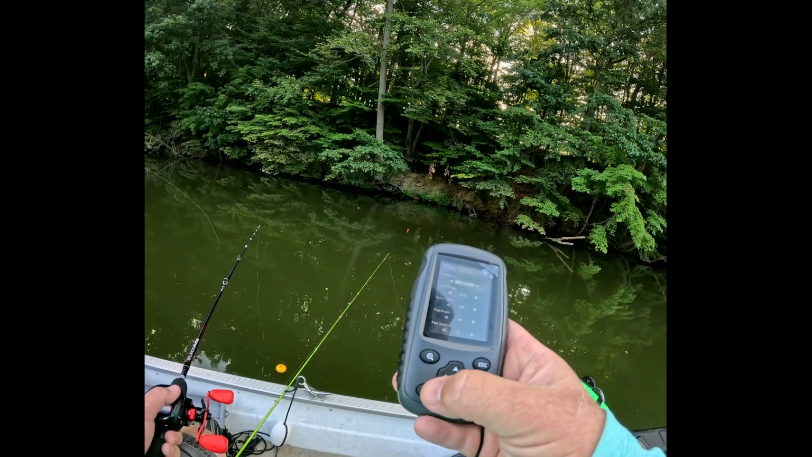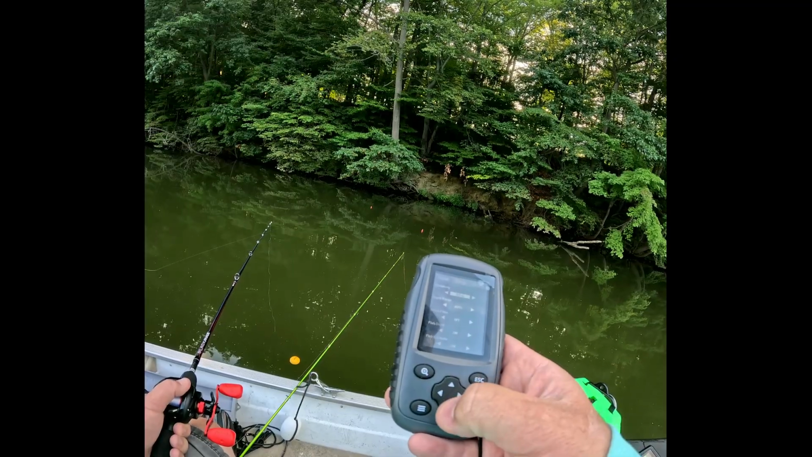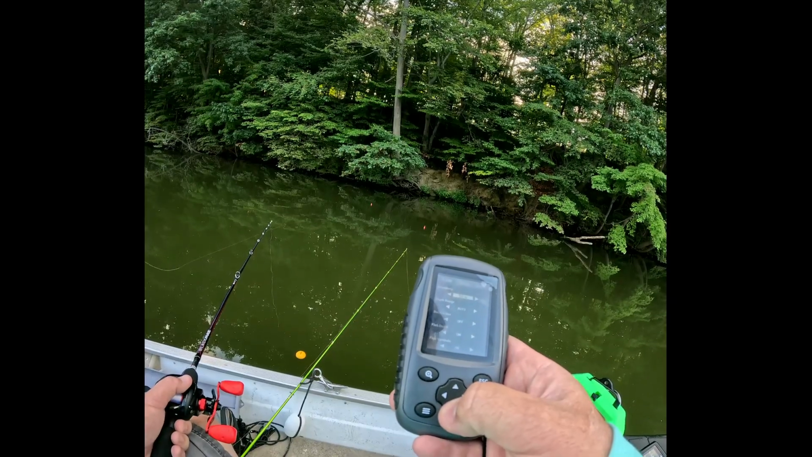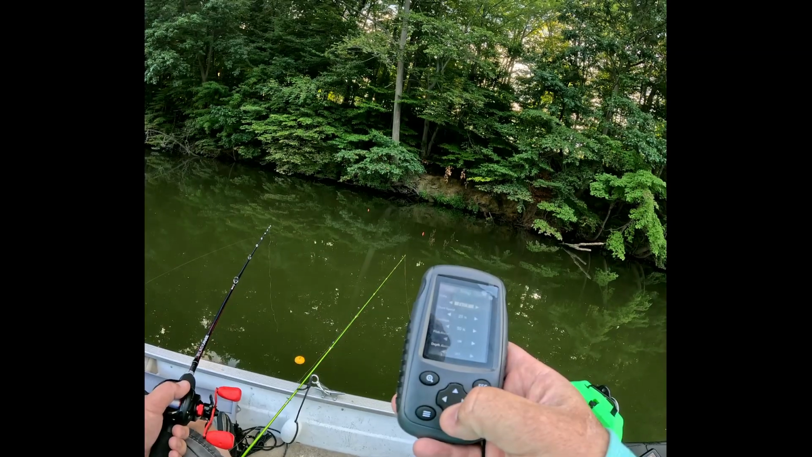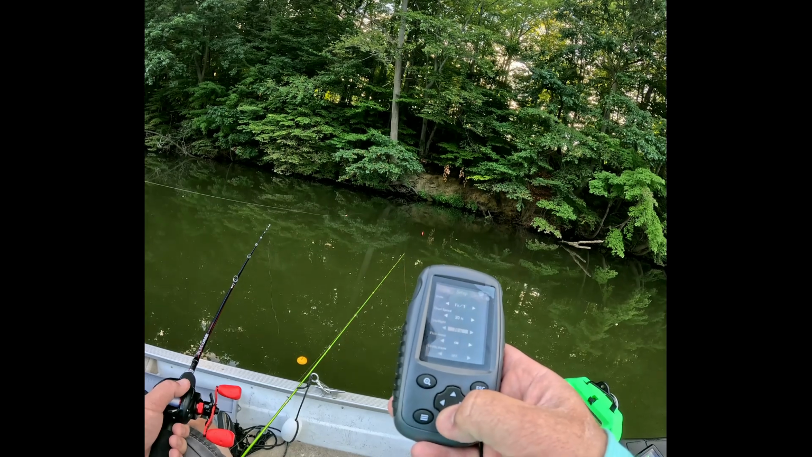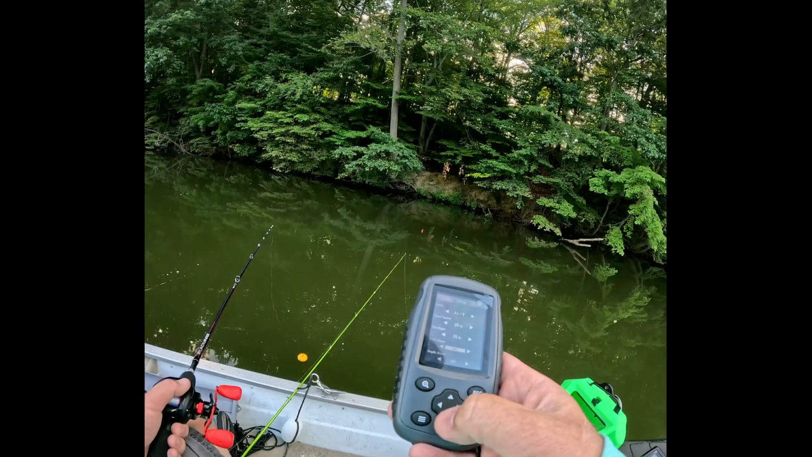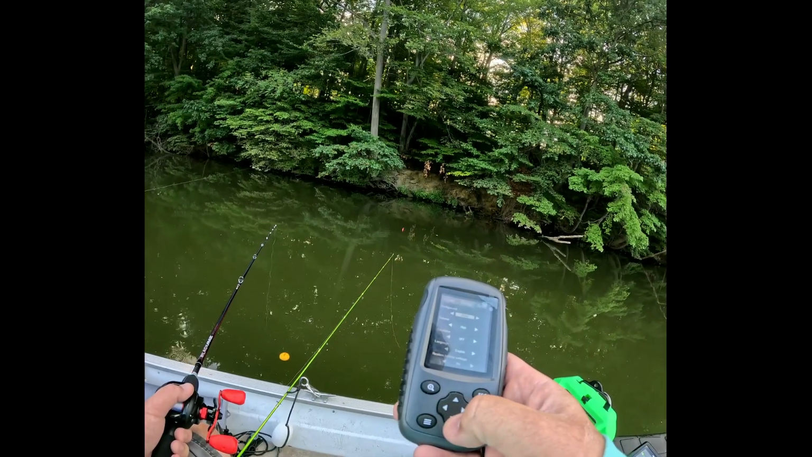All right, so you can turn the sensitivity up to 50%. Noise. Let's go. Backlight. Don't need a fish alarm. Volume high.